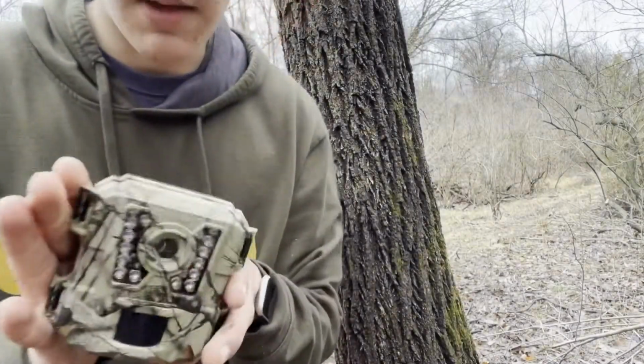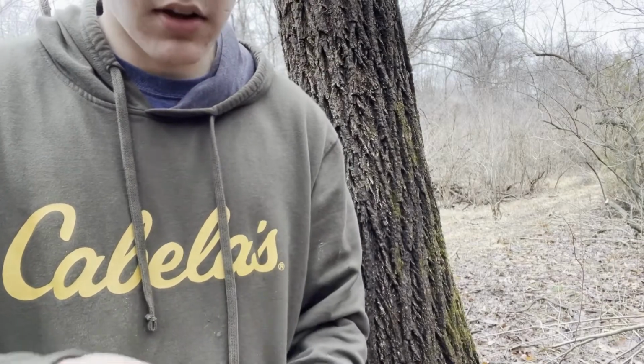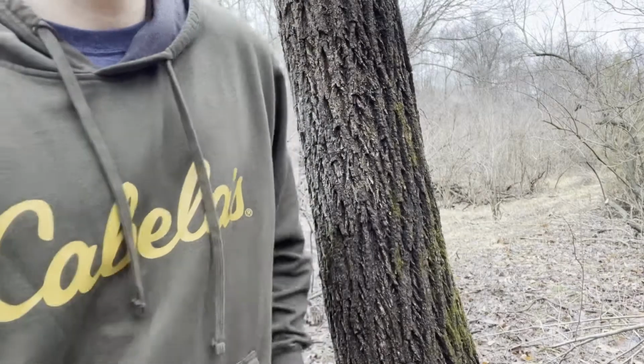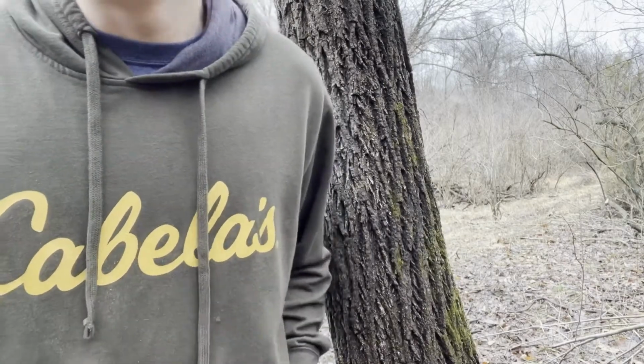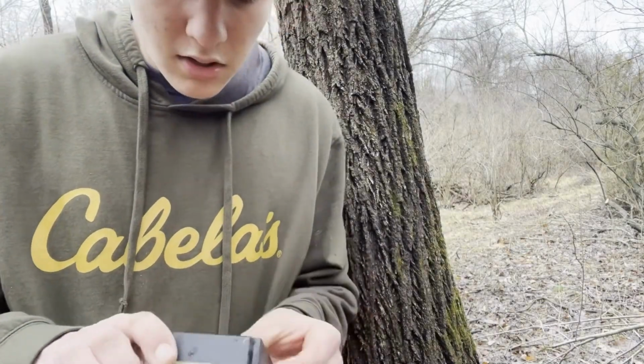We're also going to hang this camera up, so it's, oh gosh, she's beeping. Not sure why that is, but it's over the trophy rock to see if we can get some pictures of deer starting to hit it and starting to grow antlers and minerals, hopefully.